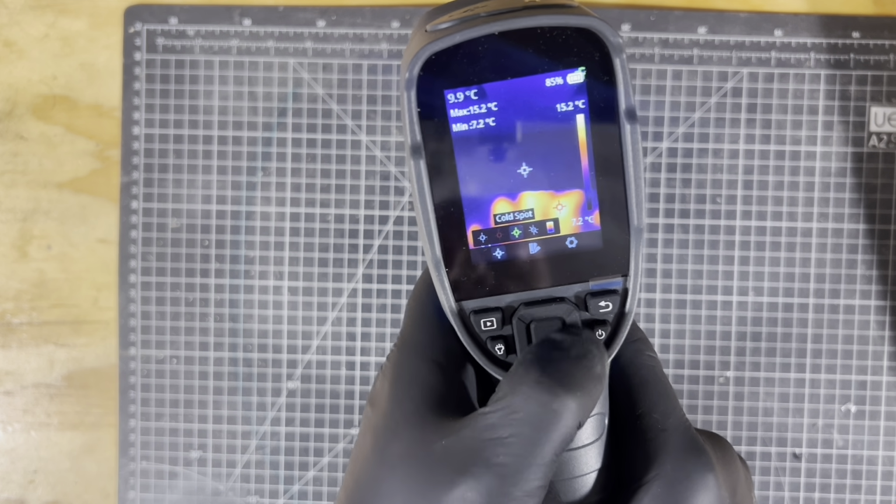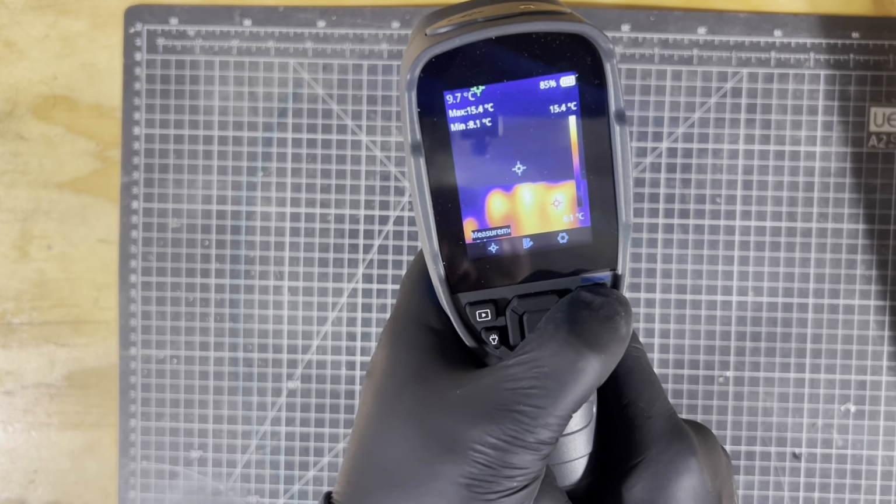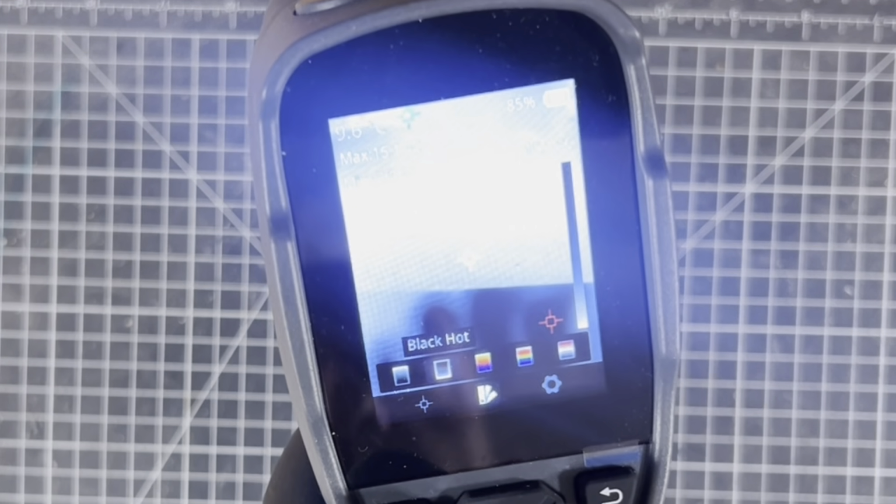Pressing those brings them back. I'm briefly going through this; I'll go through it in more detail in another video. Back, so next we go across to the palette, and we can choose what palette we like.